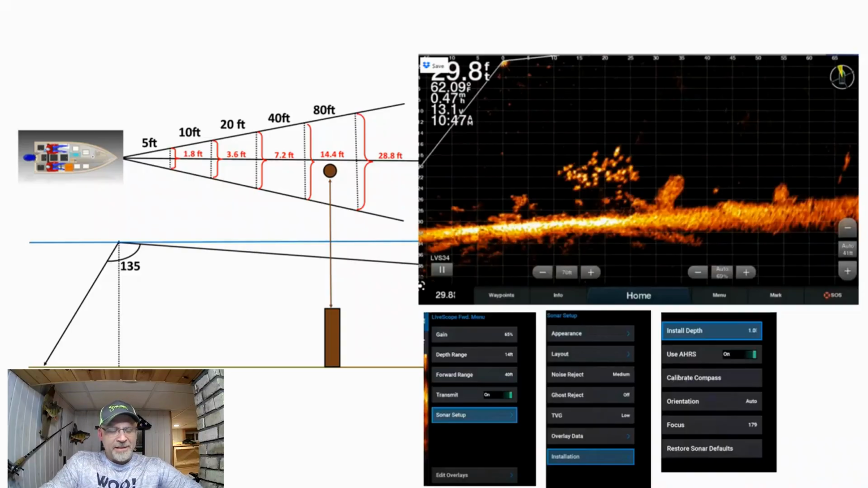Some of the advanced things that we can do to see our jig better, and so that we can see the fish better, and for that matter, see the cover better. And one thing we need to know about is the angle of this transducer. And while it's 135 degrees, let me explain a little bit about what I've got up on the screen, and I'm going to put it up in full screen here.